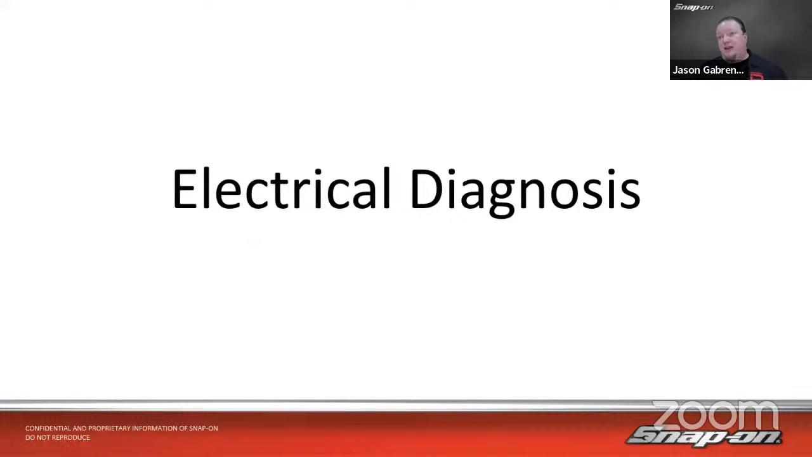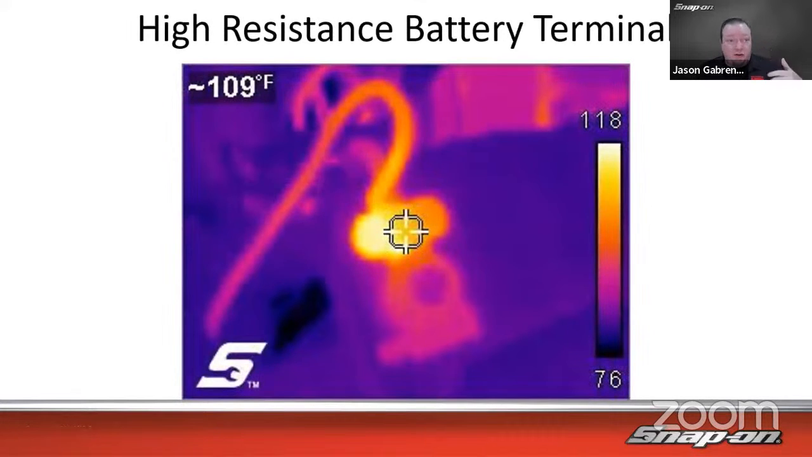Another one, electrical diagnosis. Now, this is probably, I would think, if you have a thermal imager or if you're thinking about adding a thermal imager to your repertoire, this is probably where you might go first. That between that and radiators, I guess, cooling system diagnosis. But a lot of people go to the electrical diagnosis because you can see resistance just by looking at the temperature.